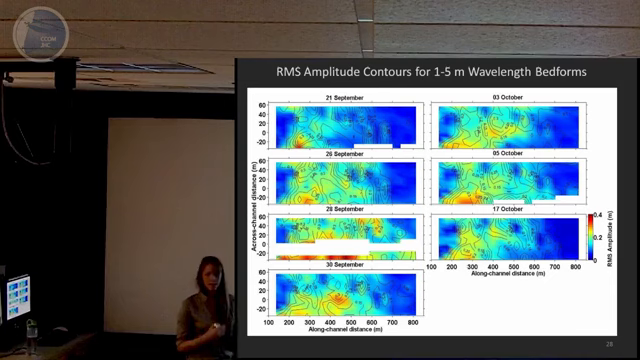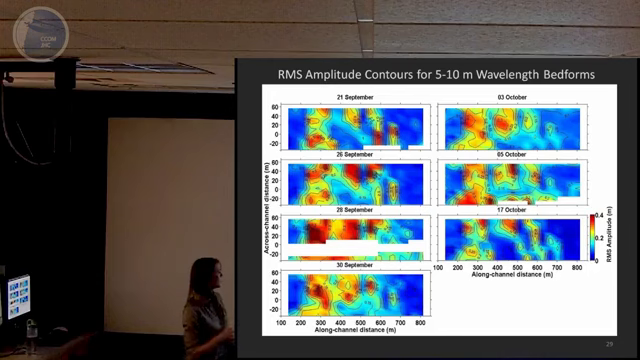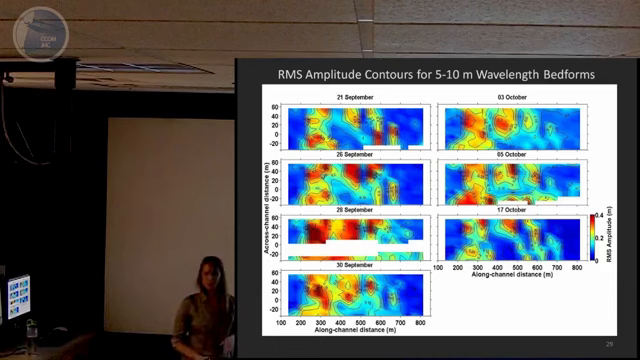You can clearly see that things are changing, but it's a little hard to tell with the 1 to 5 meter wavelengths. It's a little bit more clear with the 5 to 10 meter wavelengths. And you can see that the amplitudes generally increase with the rising tidal amplitude. So from September 21st to September 28th, we went from a neap to a spring tide. And then the amplitudes decay as the tidal amplitude also decreases, going from September 30th to October 17th.